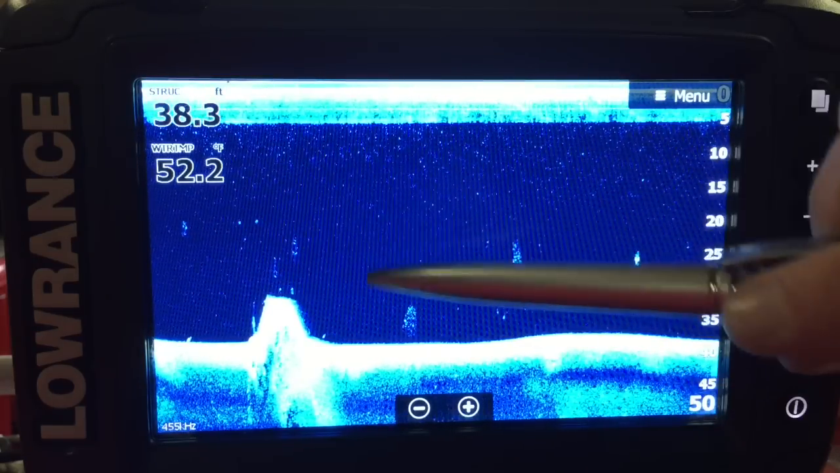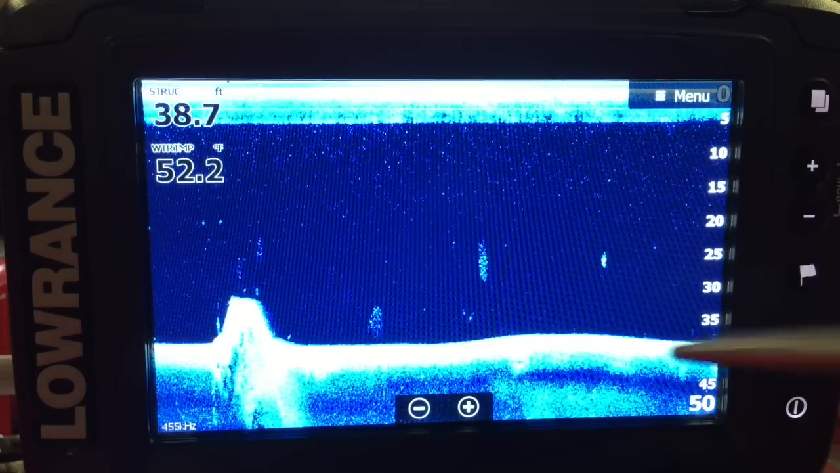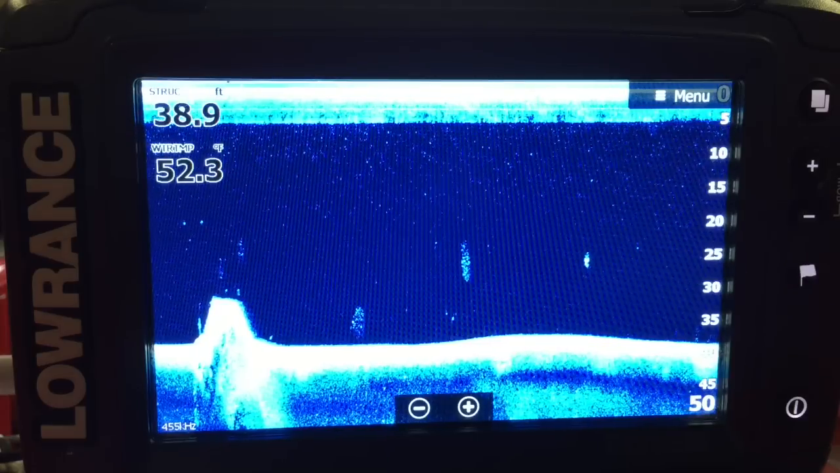And some fish shoals on top of it, little small fish shoals. Again, you've got a fish shoal here. You've got some fish shoals there, another one there. Maybe that could be an individual fish, but we'll see.